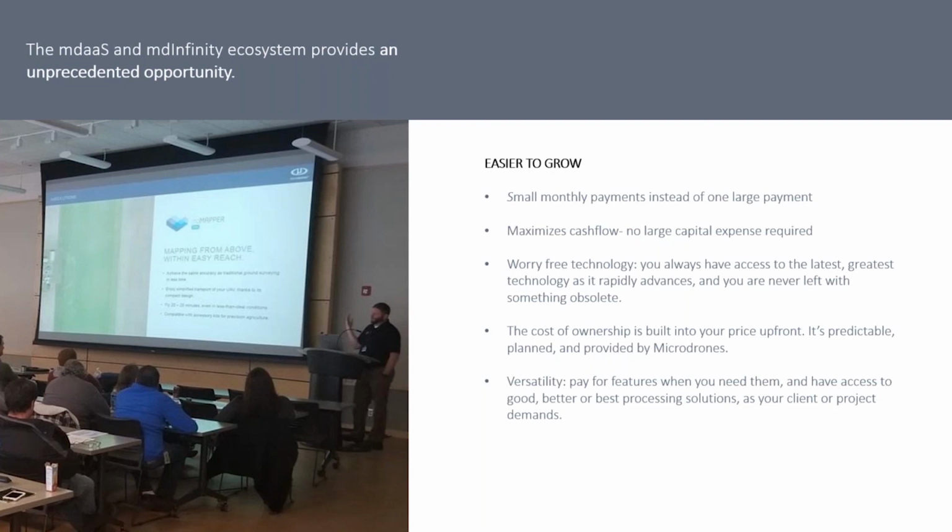That's been our selling point in the past. We've been around a long time. We're going to make a product that can grow with you. Now with Microdrones as a service, you can make that a much smaller investment, get into our products much easier than in years past, and then grow even easier because all of the platforms are integrated into our MD Infinity and Microdrones as a service platform.